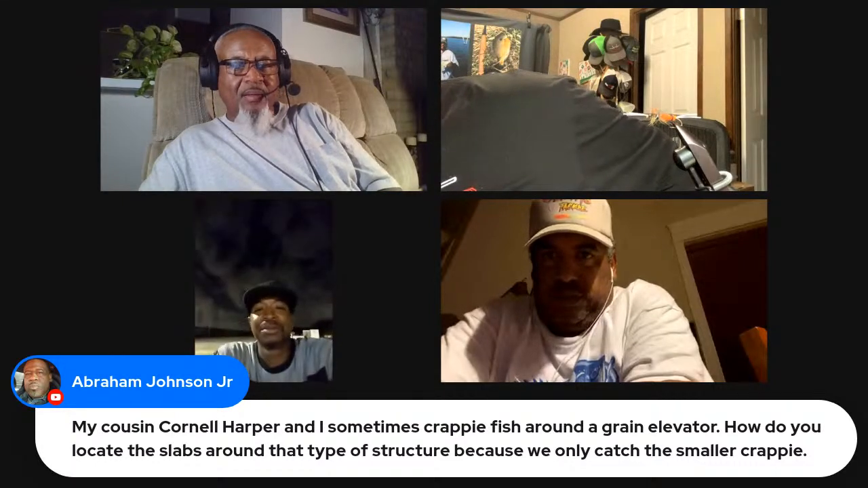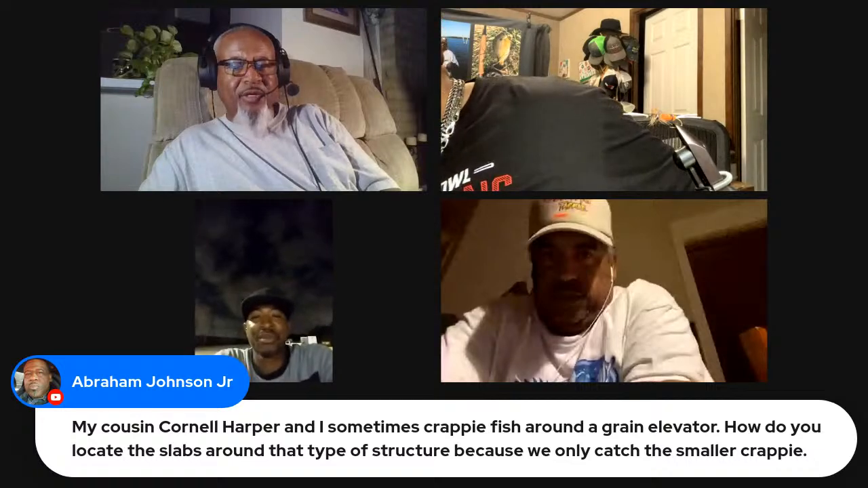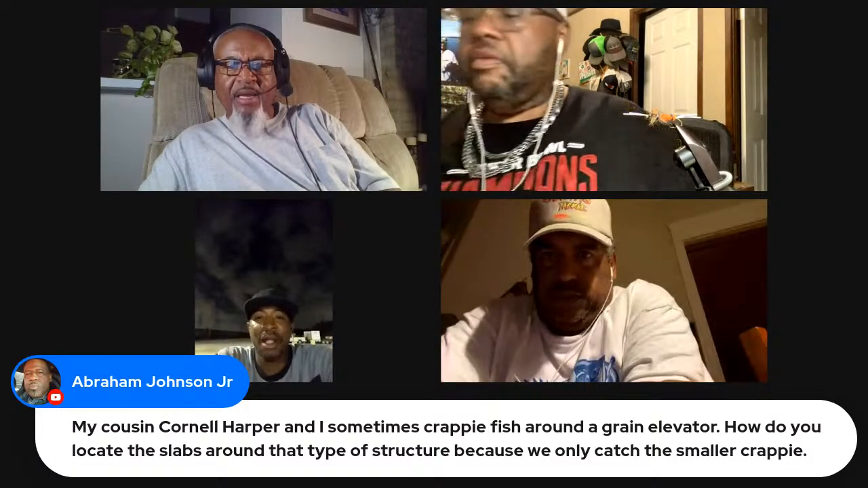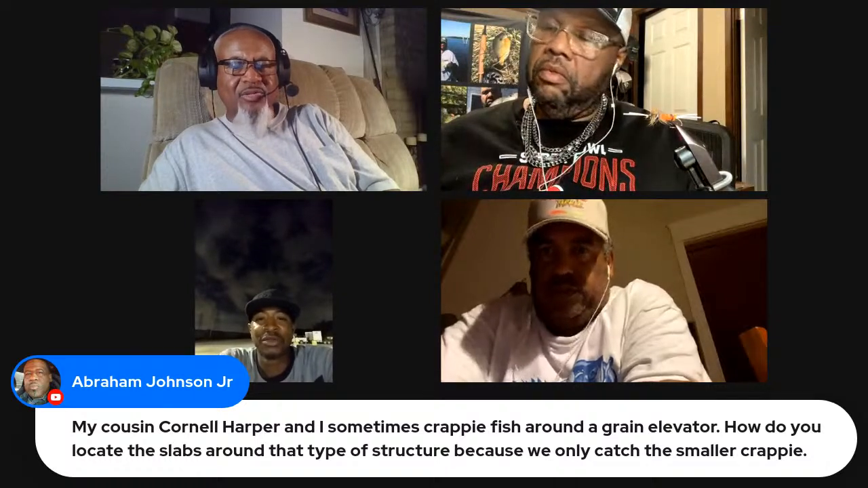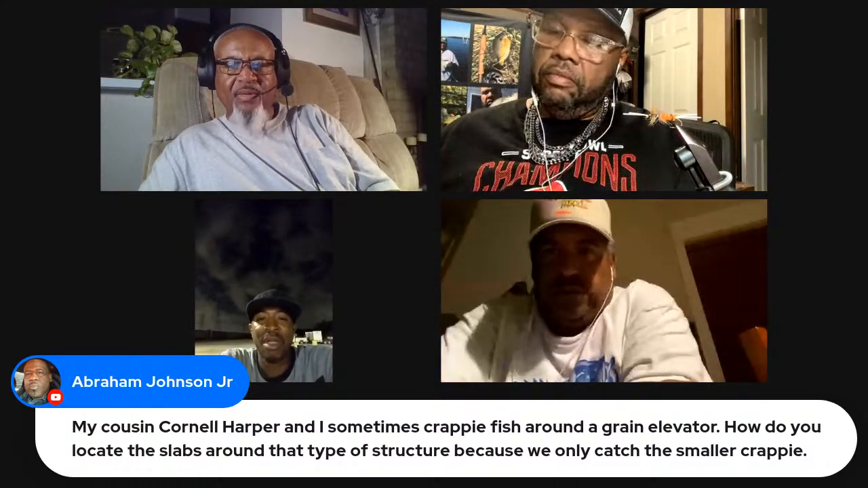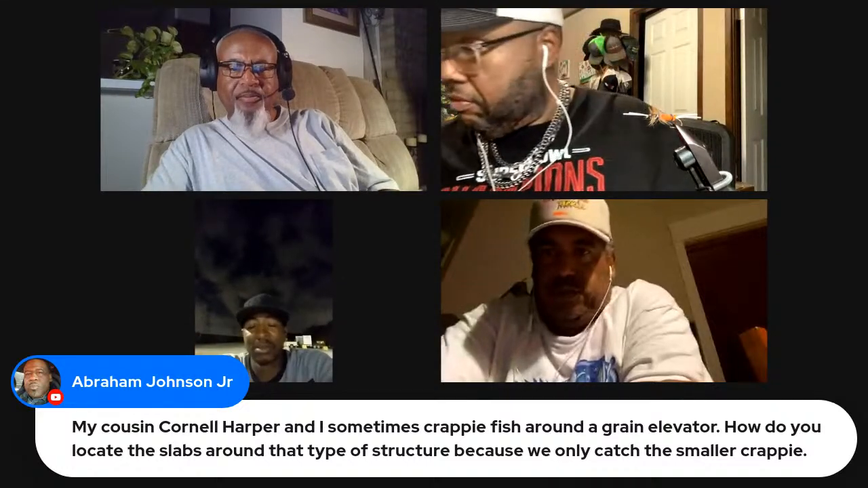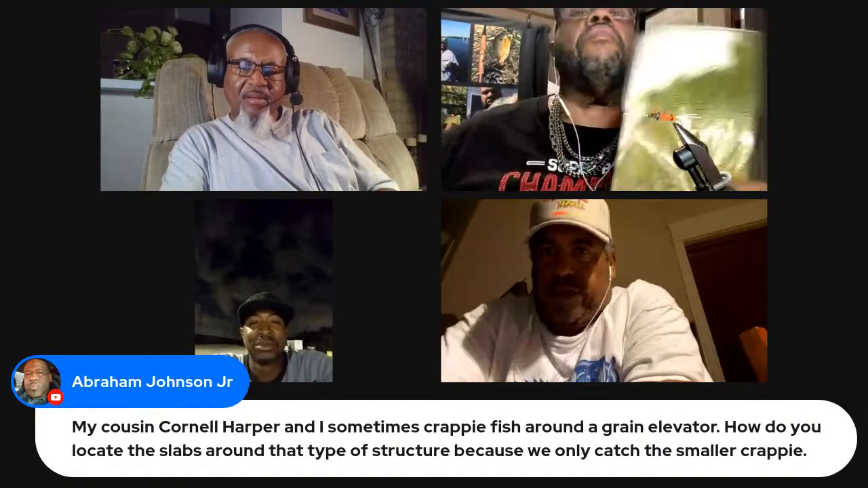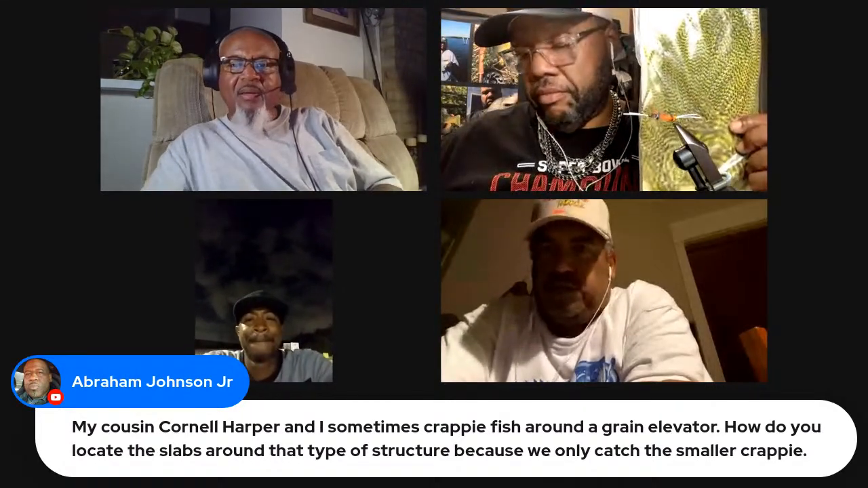Abraham, I think this is the first time being with us. Say he's Cornell Hopper's cousin. They crappie fish around a grain elevator. How do you locate the slabs around that type of structure? Because we only catch the smaller crappie. Probably location, man. Just move somewhere else. All this is chicken.